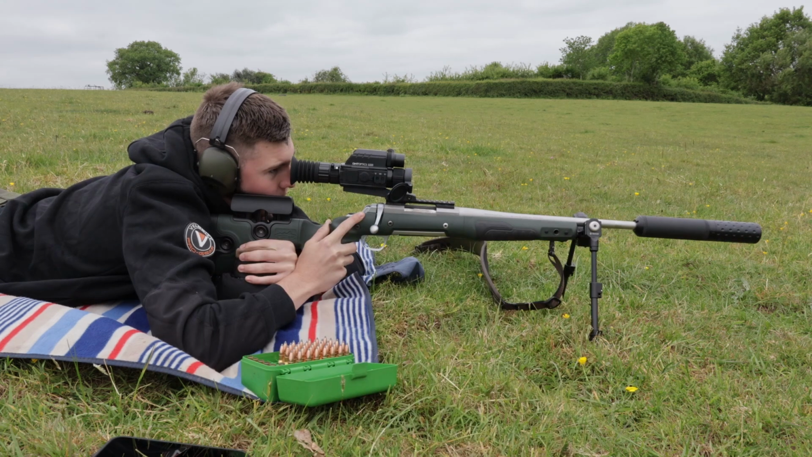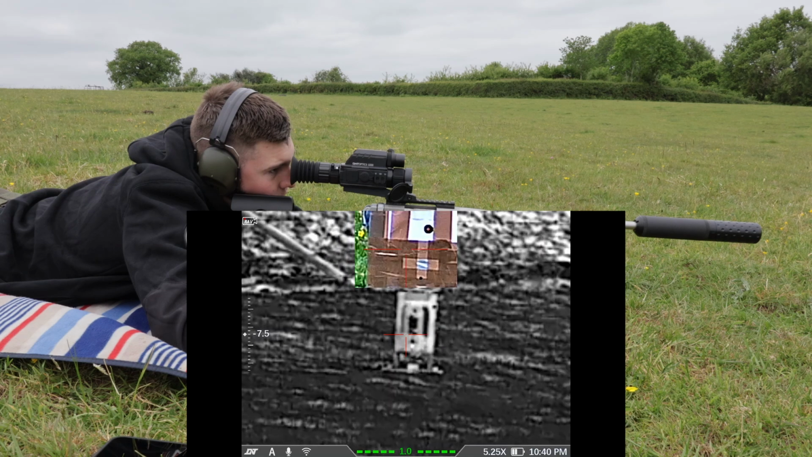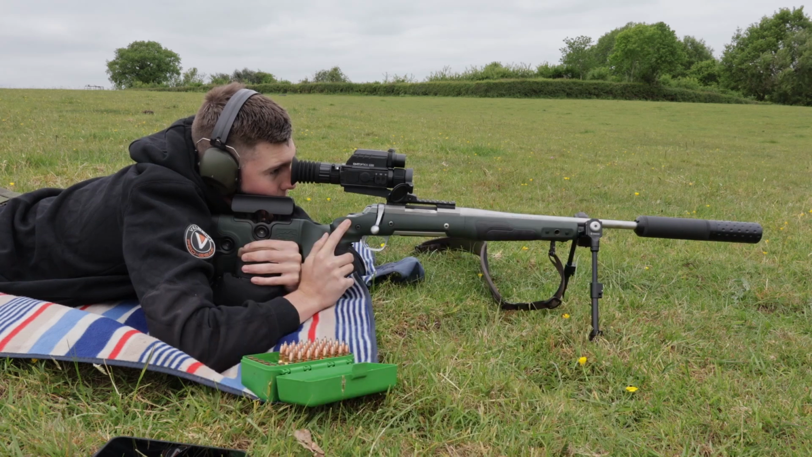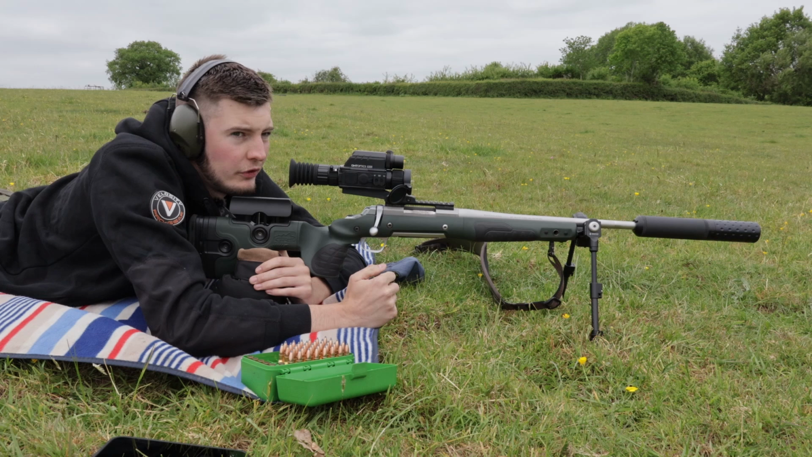It's hit a little bit low, but I think that's fine at 40 meters. So let's move that back to 90 now and do a shot and then do an adjustment. But yeah, happy with that. It's moving in the right direction.